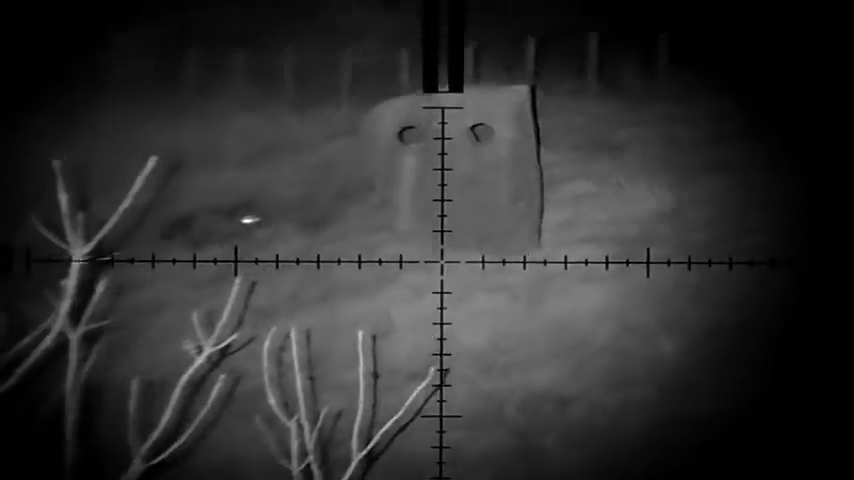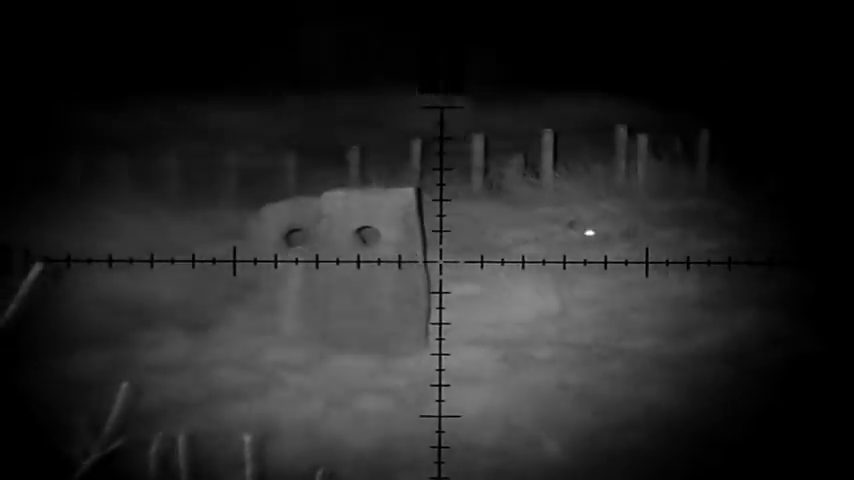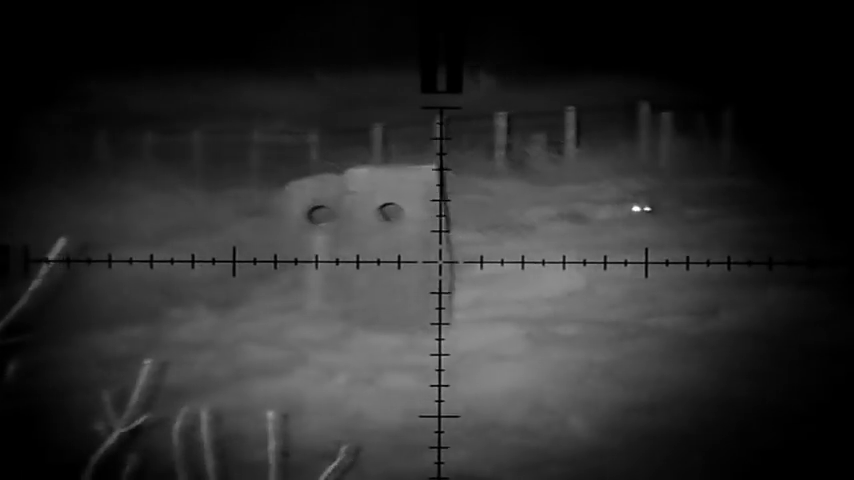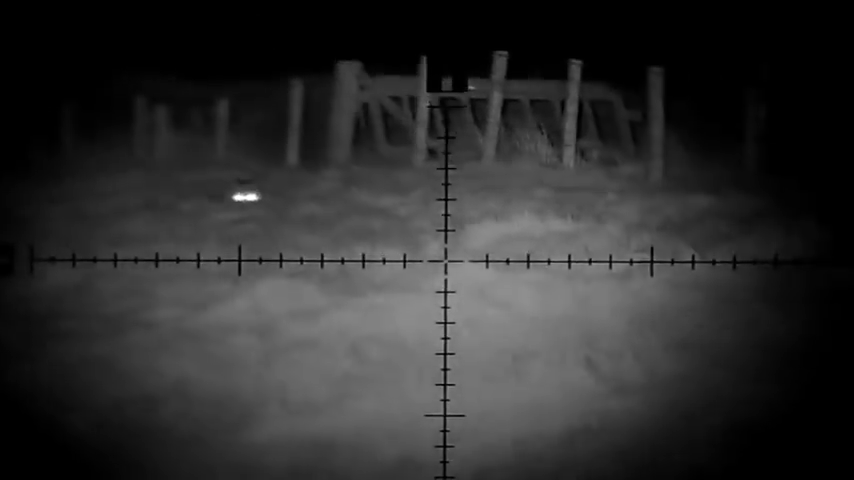But it looks like our patience has paid off. We see this fox. Now, we've been watching this on the thermal, and we kept seeing something popping its head up and down. We couldn't figure out what it was. We didn't know if it was a deer, a hare, a rabbit, another badger. We had no idea. We've been watching it for about 10 minutes, and now this has appeared.